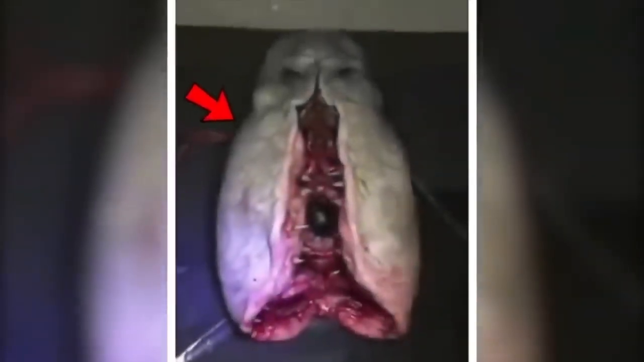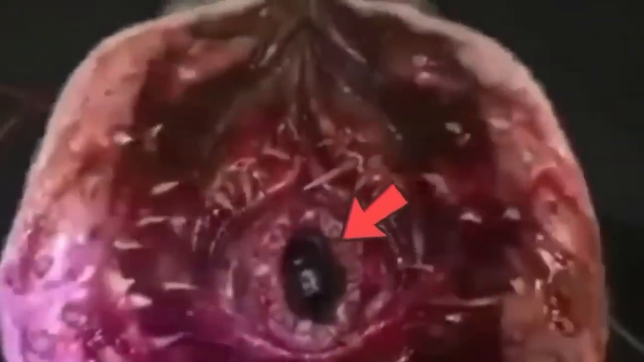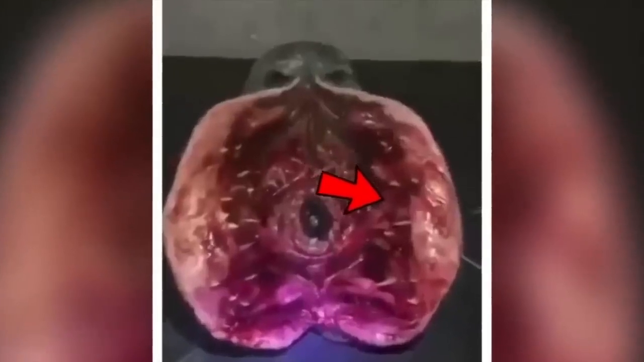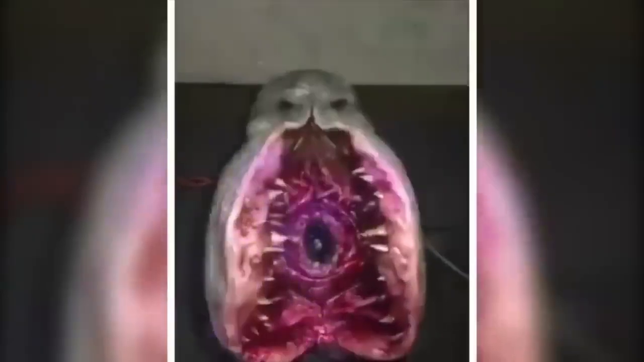A few years ago, there was a video that became really popular online. It showed a strange sea creature that some people had caught and filmed. A lot of folks believe it's the real deal and pretty creepy too. The creature looks a bit like a sea hare, but with some serious sharp teeth inside its mouth. Honestly, I don't know what it was up to, but it definitely gave me the heebie-jeebies.